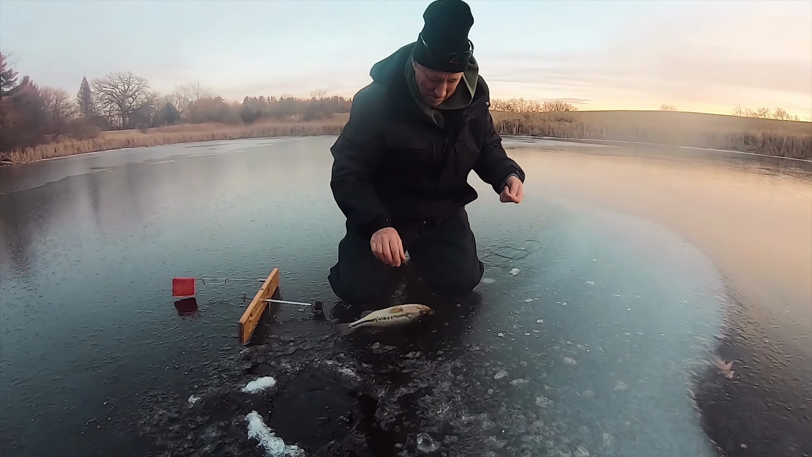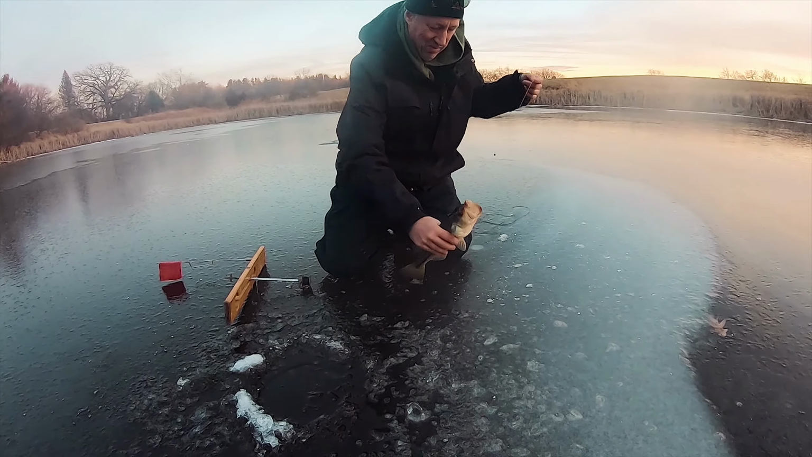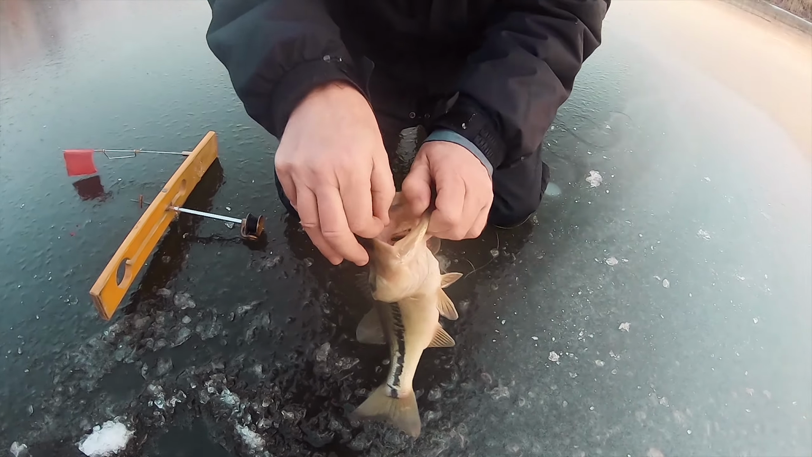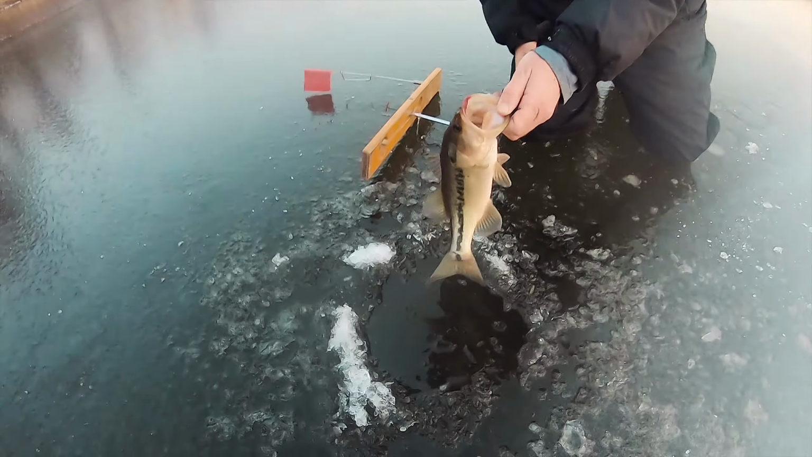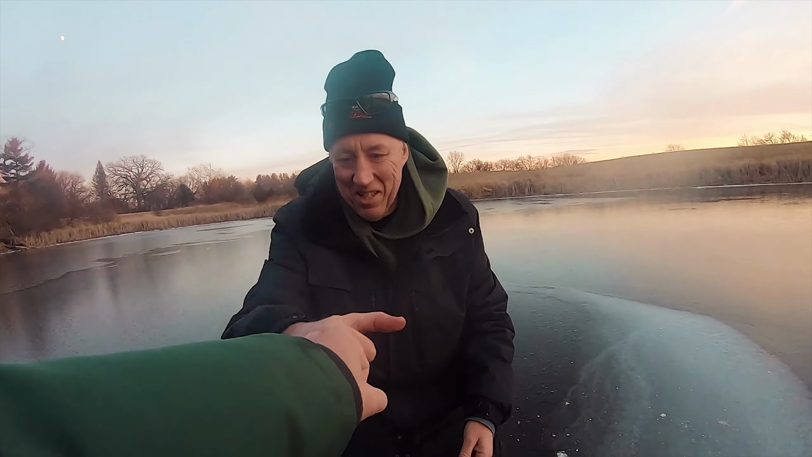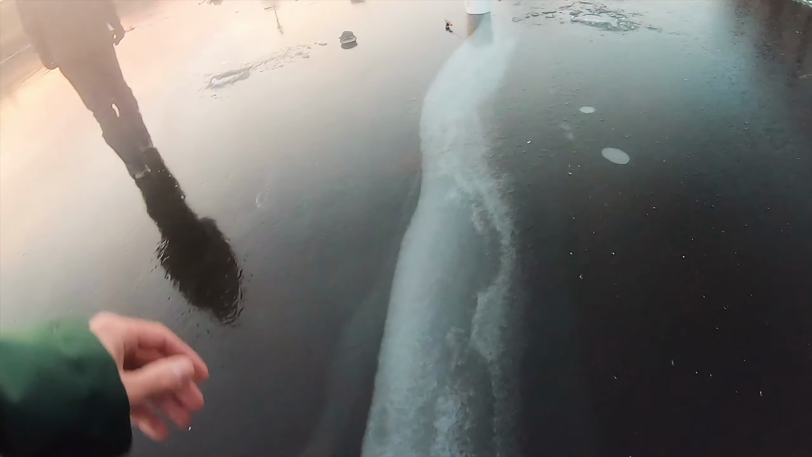He was ripping it. I think it was flying. Remember when we got spooled that one time? Got him right in the lip. Was that your second bass today? Second bass today. Nice, Rick. All right. Oh, there it is. Could he actually be picking up? Dude, that thing was flying.